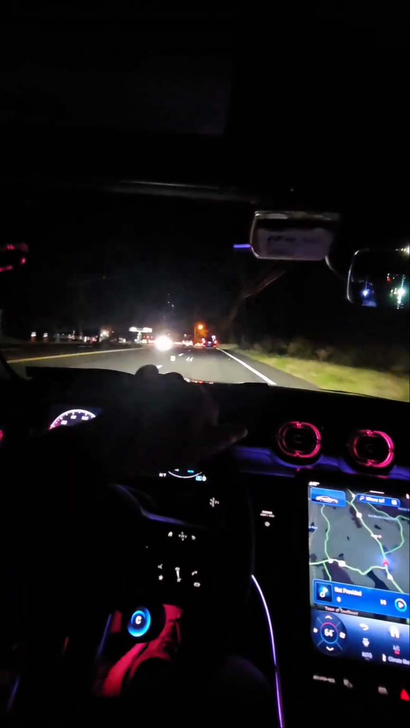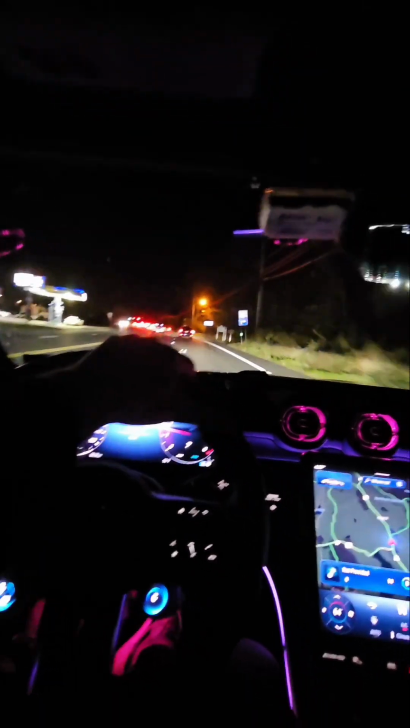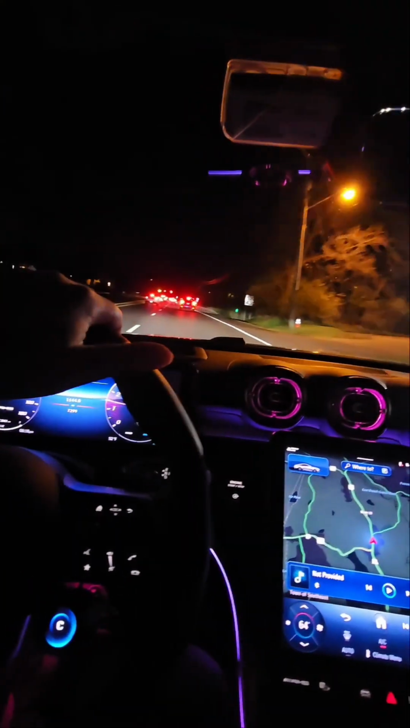But yeah, as far as build quality, I feel like this thing's better. Some people are like, oh, I don't really like the lights, I feel like they look kind of cheap. Really? I think this looks more expensive and more luxurious than anything else. Bentley doesn't have lights like this. Rolls-Royce doesn't have lights like this. Maybe they do, but I haven't seen it.